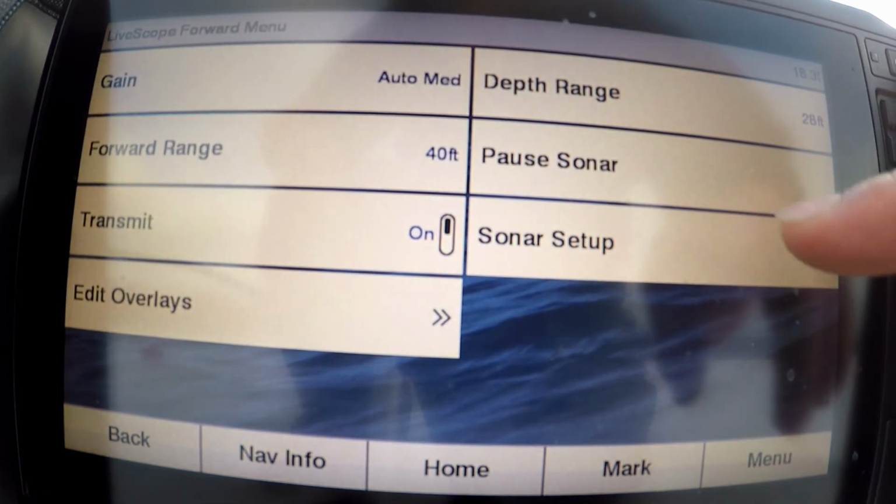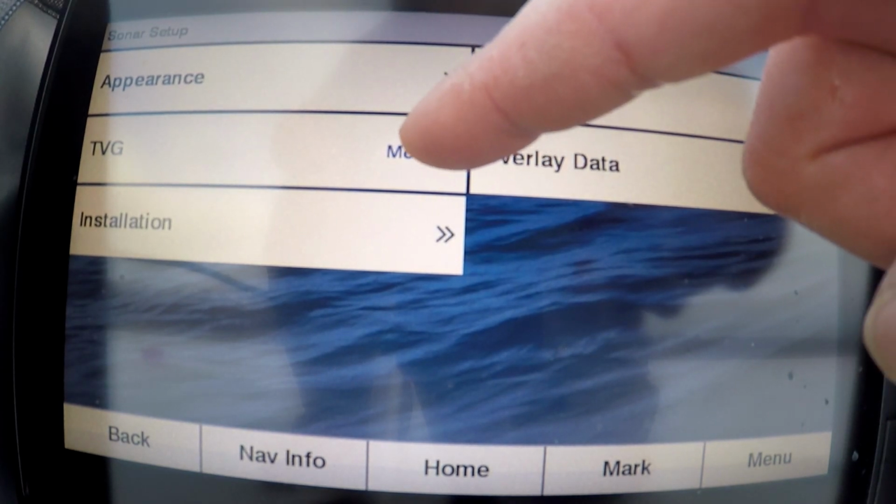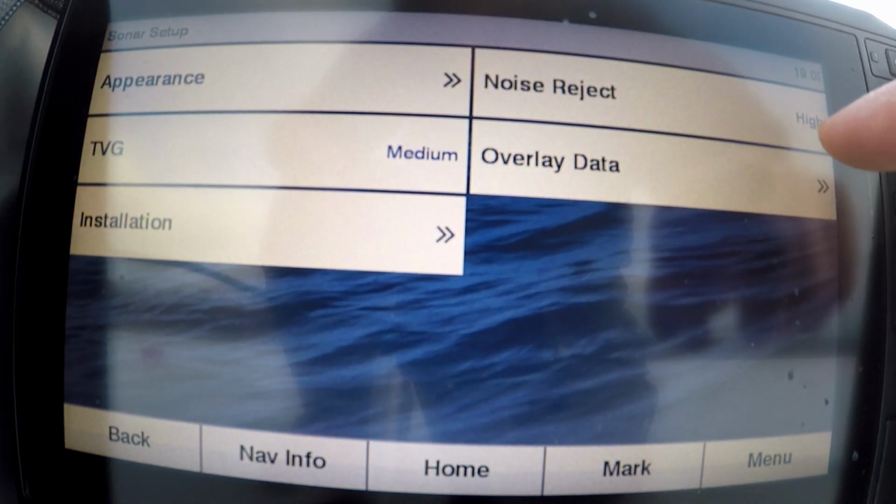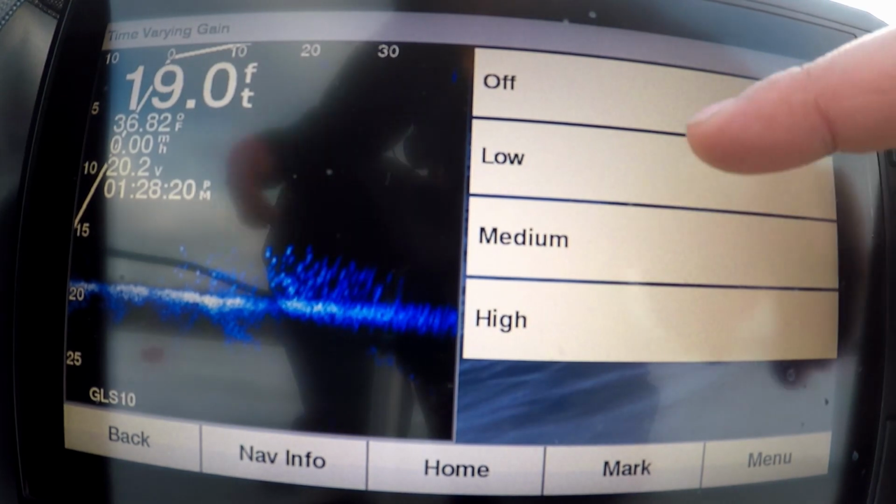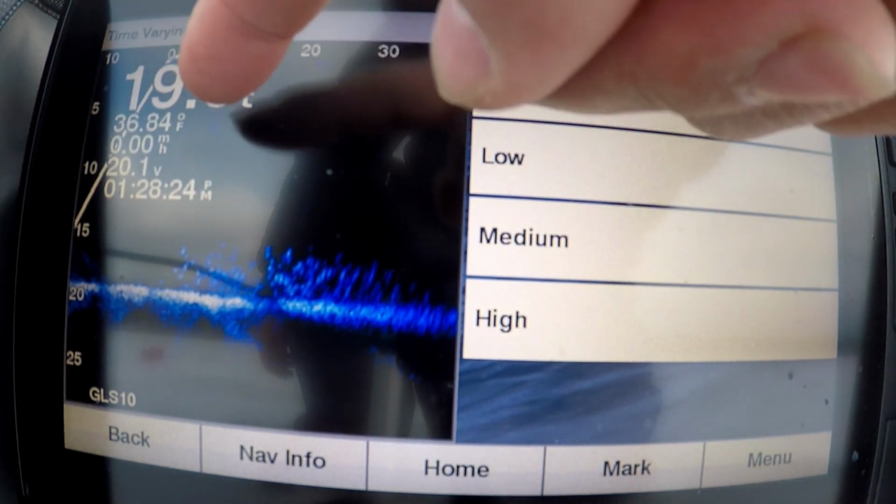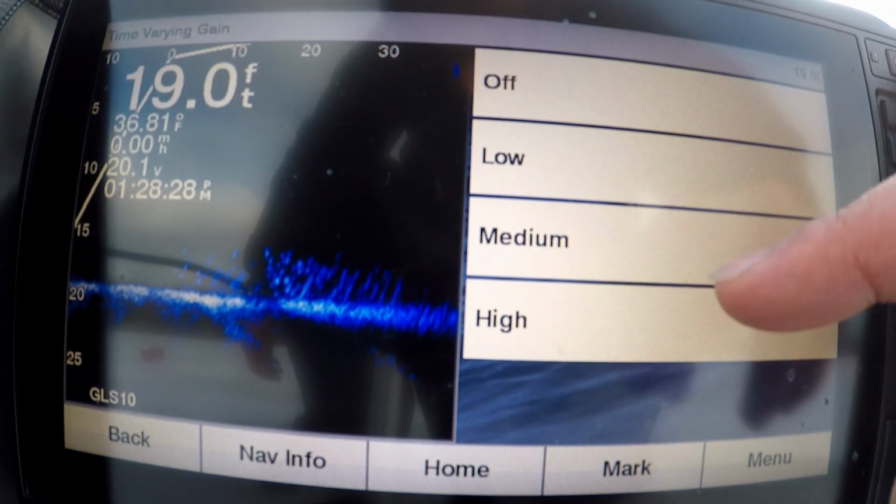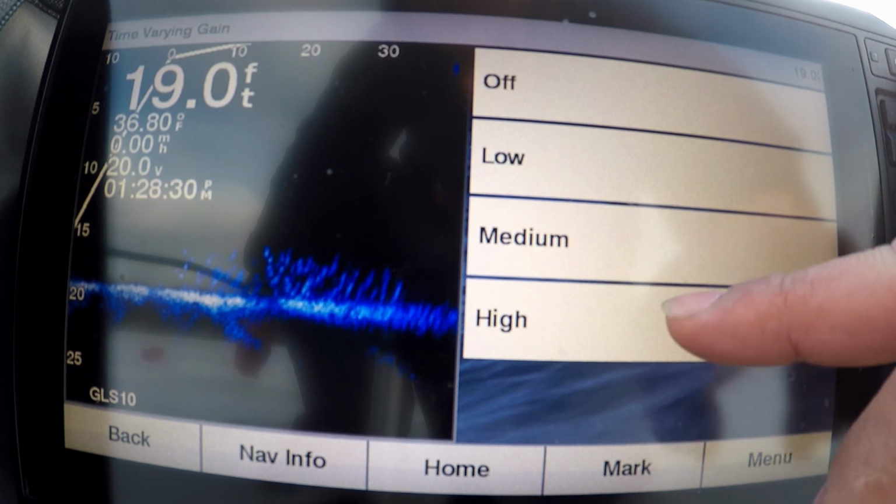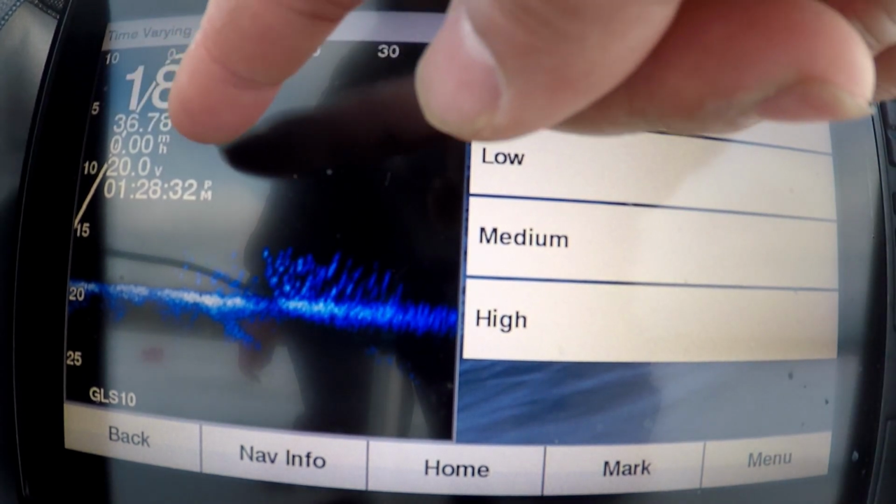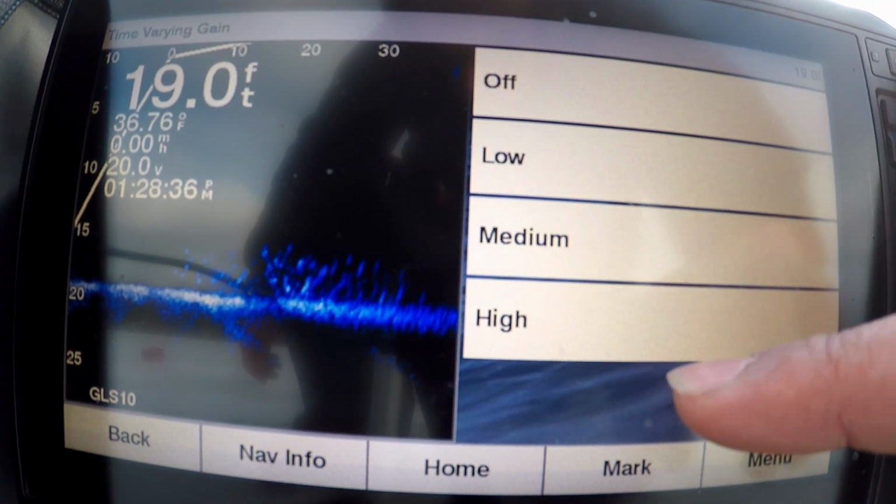So you go to menu. On our setup, usually I like to set TVG at medium, noise rejection at high. Kind of just show you what it looks like differently. If you turn it off, you see more stuff closer to you, but who cares if the fish are right under you right now. High, as you can see, it's gonna make it a lot darker up there, so I like using medium, just in case there are fish right under the ice there.